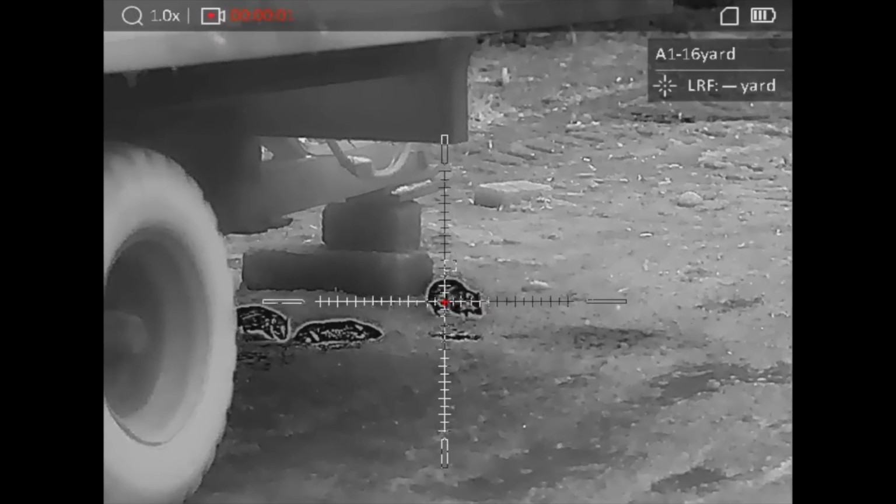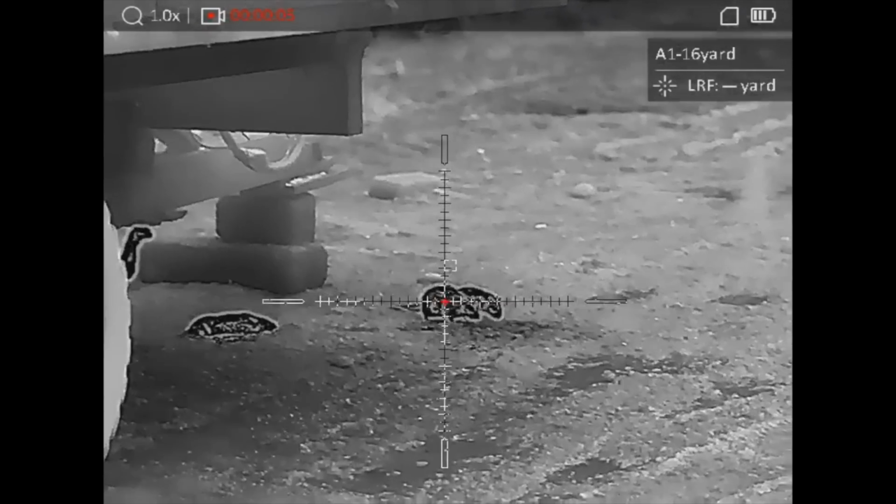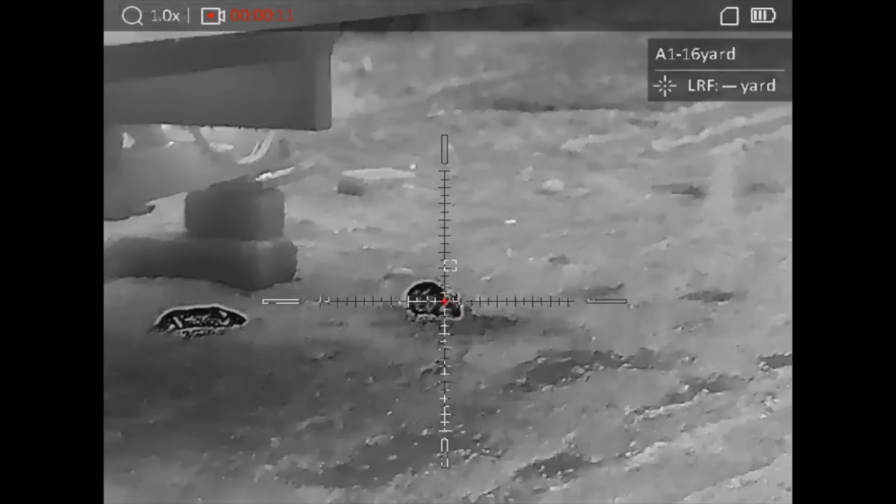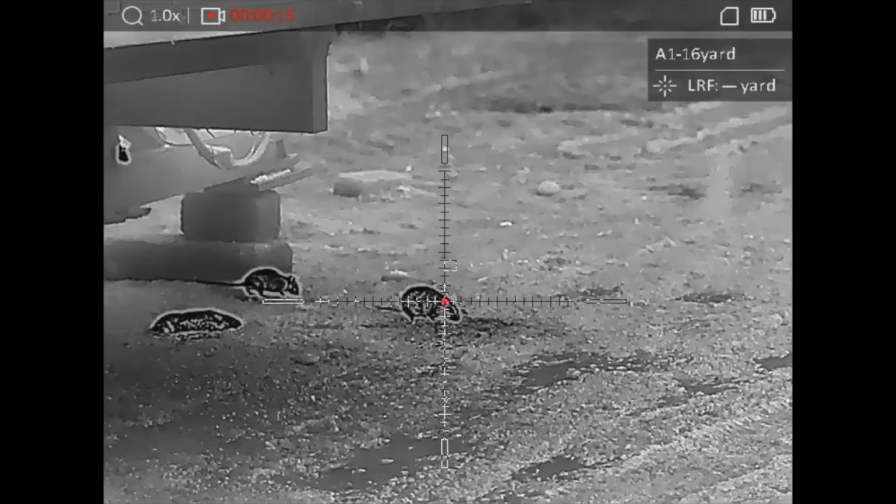Standing in the same location but panning back to the trailer, these rats are a little closer, so require a small amount of holdover. I was hoping to get 2 rats with the one shot here, but it wasn't going to happen, so I thought I'd pin this one instead, although I have to load the pellet first.